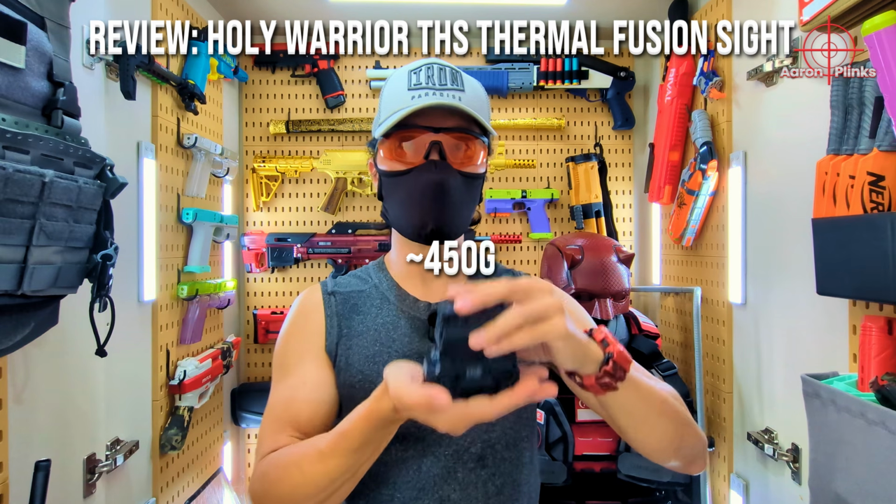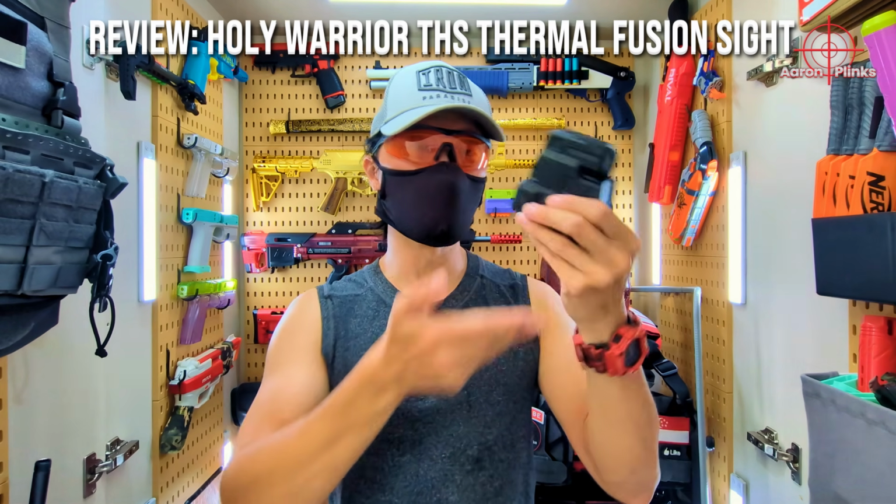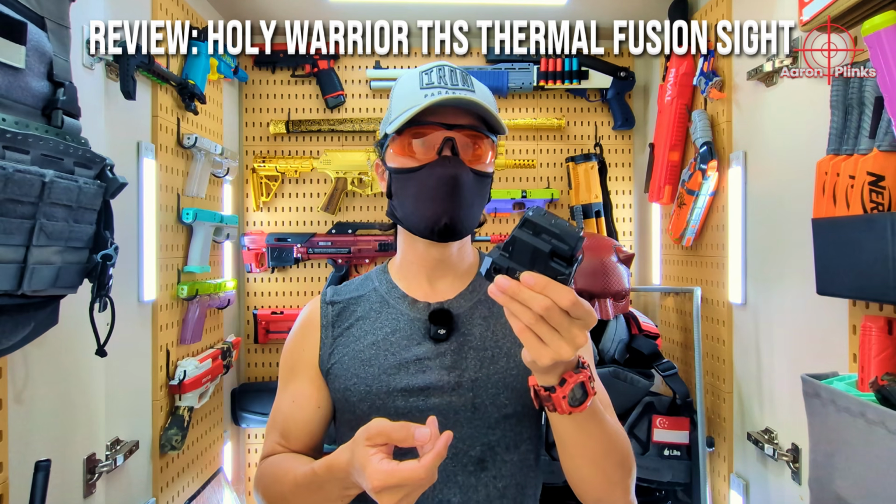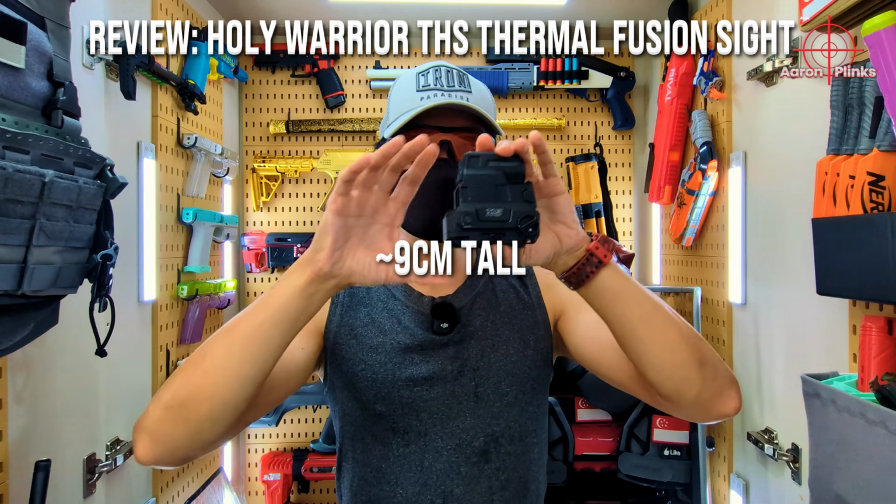Next con is that this Holy Warrior thermal is heavy and tall. It weighs about half a kilogram and is a very heavy sight to mount onto any blaster, which may limit movement and increase fatigue in the actual game. It is also very tall at about 9 cm.